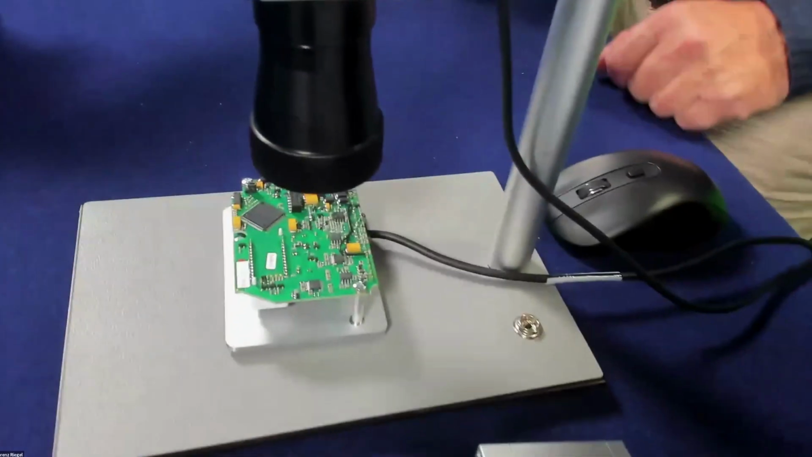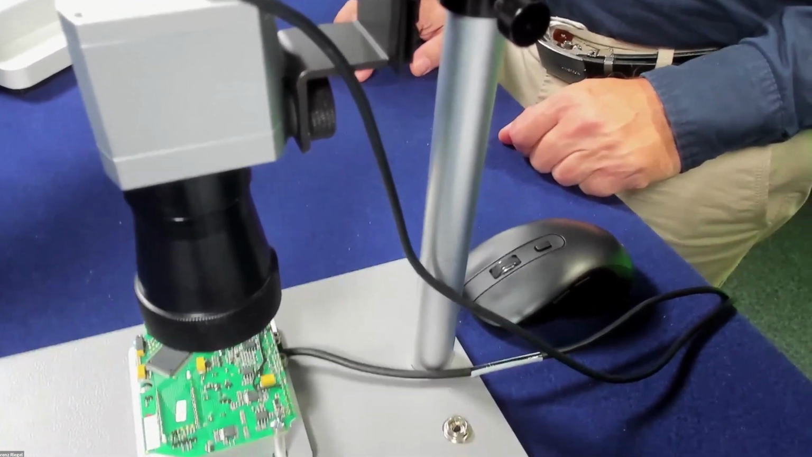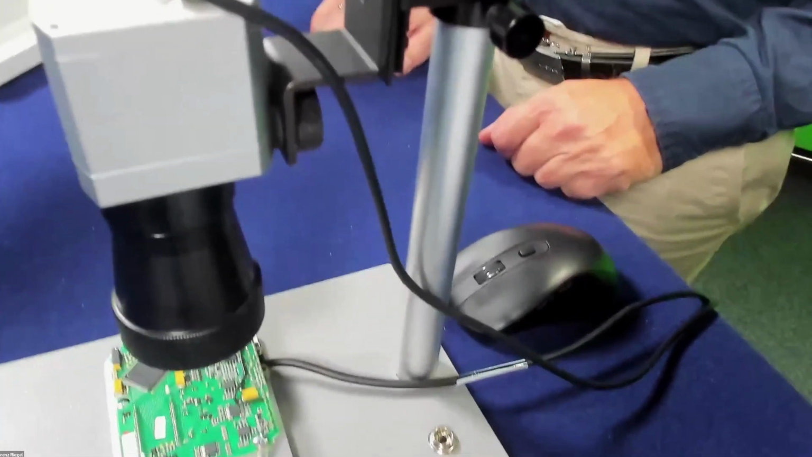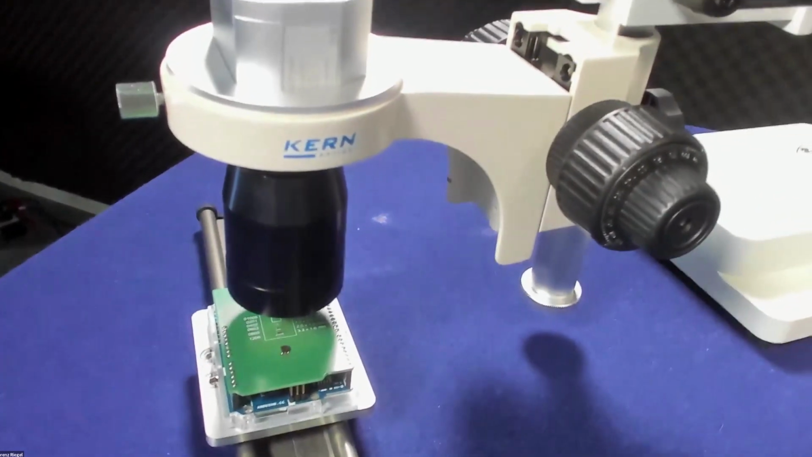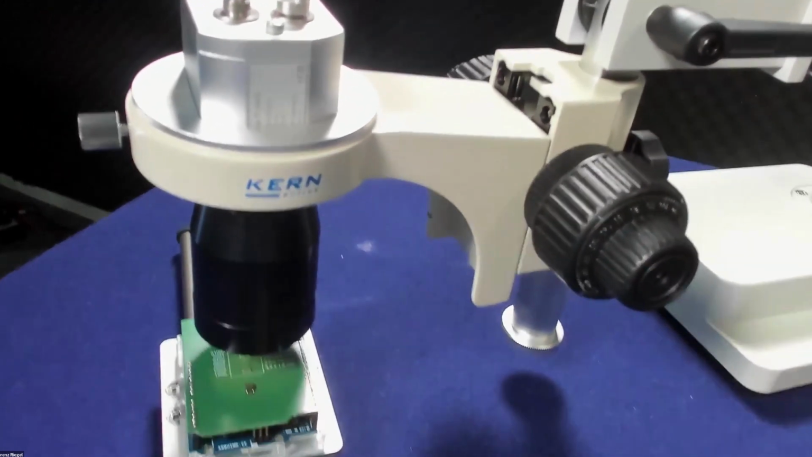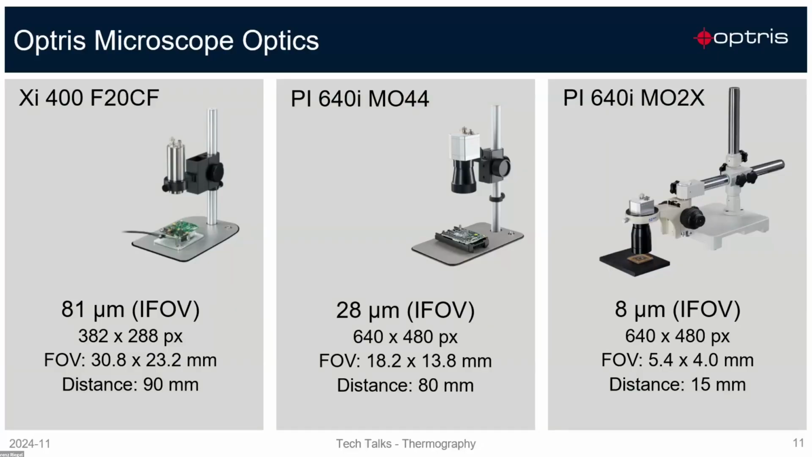And the second one is the PI640 camera with the MO44 optic. So with this you can go down to 28 micron for 1 pixel size, and with the MO2x optics you can go down to 8 micron as 1 pixel size. This you can see here already in our overview. So you can see the XI400 you can get with the macro optic down to 81 micron pixel size. And the other types, you have the 640 MO44 and the PI640 MO2x.